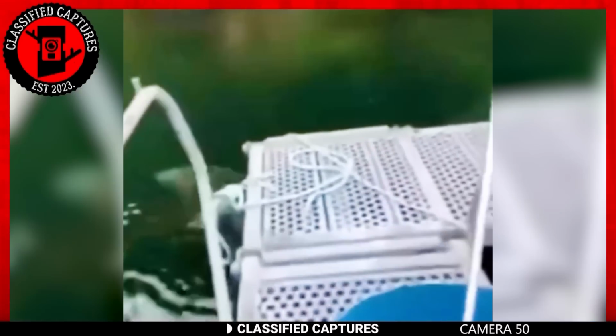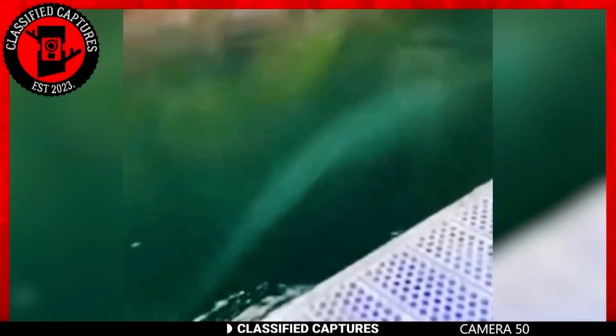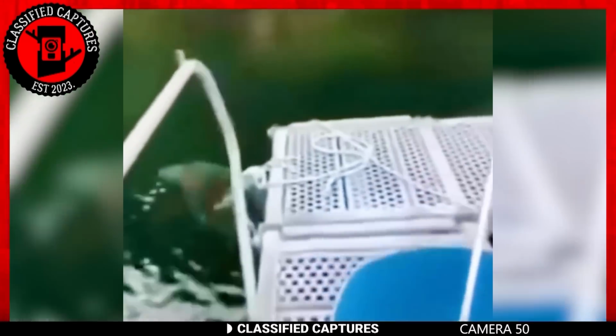Is the Ogopogo a living relic, a holdover from a prehistoric era, or just a quirky legend akin to the Loch Ness Monster? The truth is, we don't know, but we hope both these creatures are real, or at least one is.